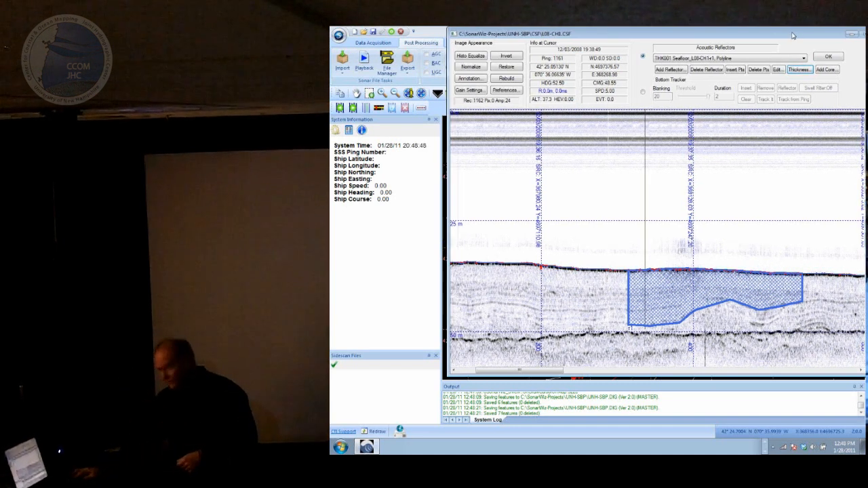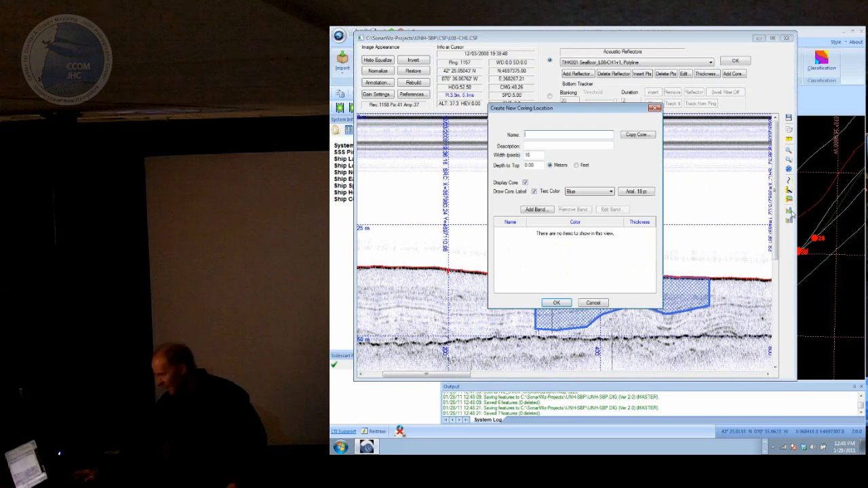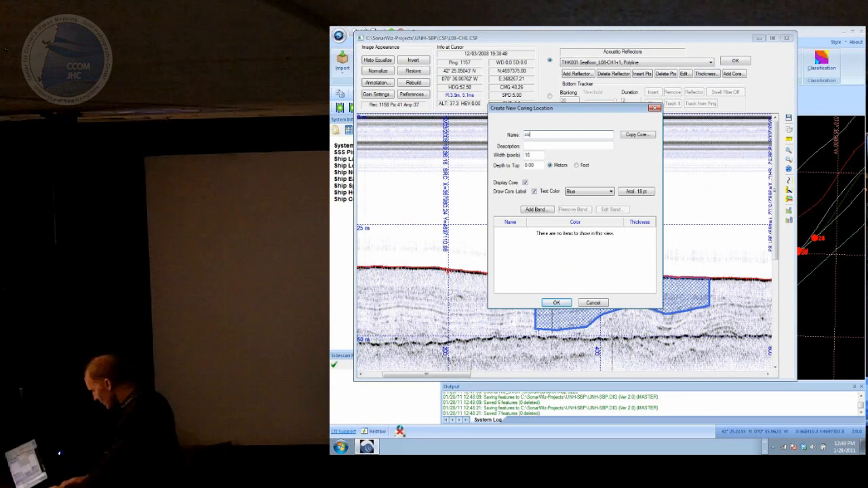I mentioned that we have a core output here. It's one of these buttons here, where you put a core symbol on here. So you've gone out and you've done a gravity core. You can give it a name like core 1, and then you can begin to